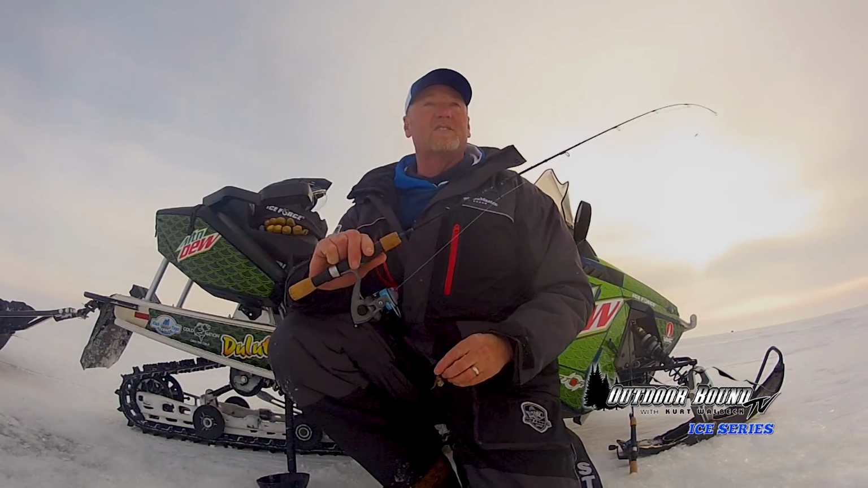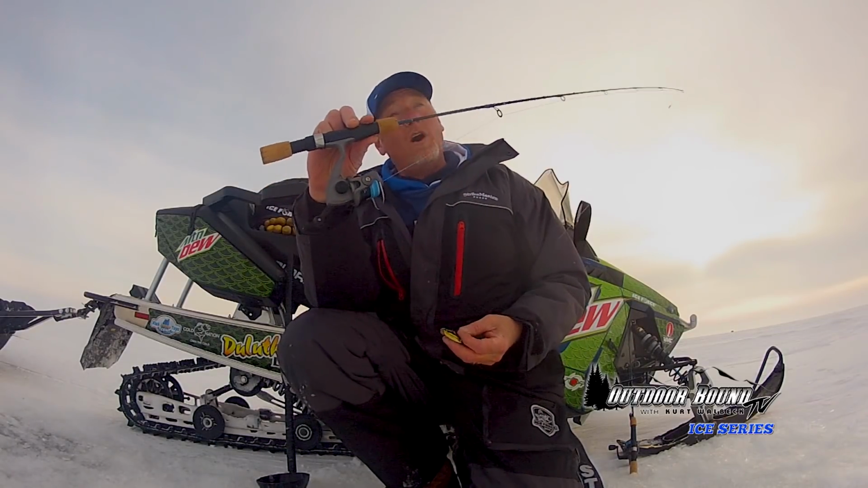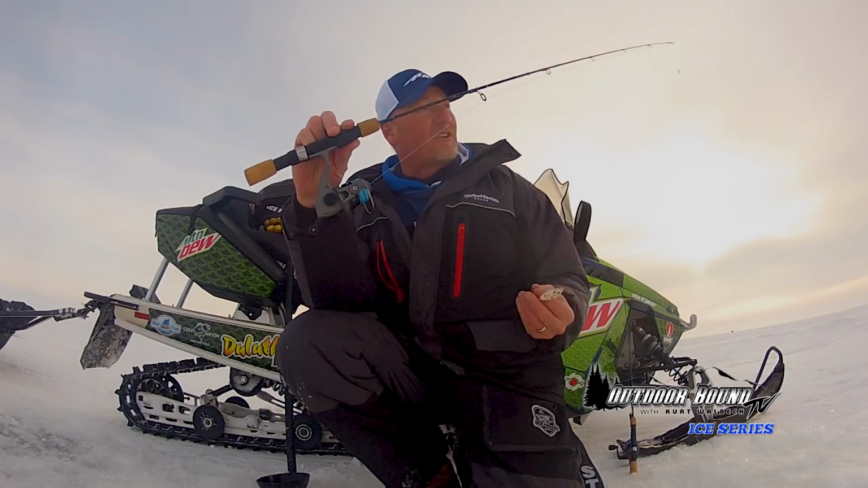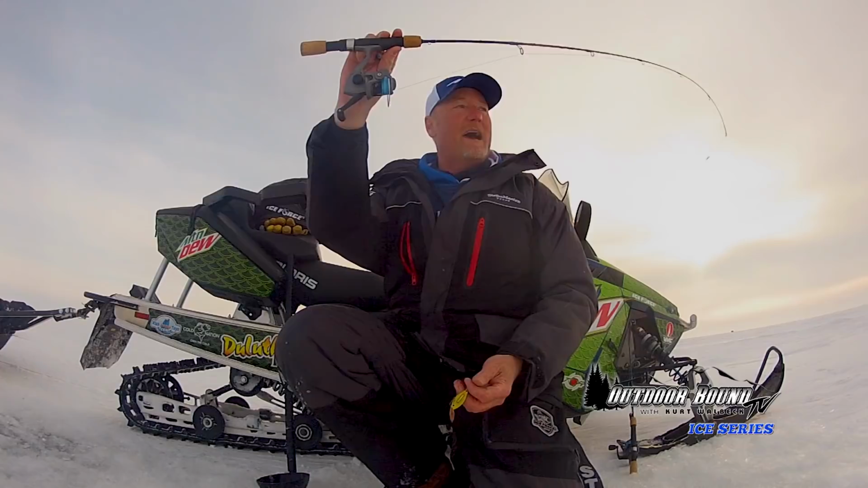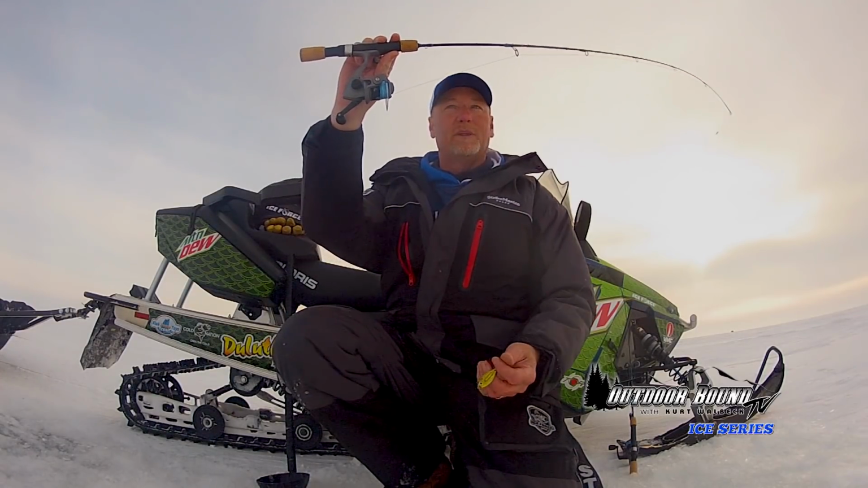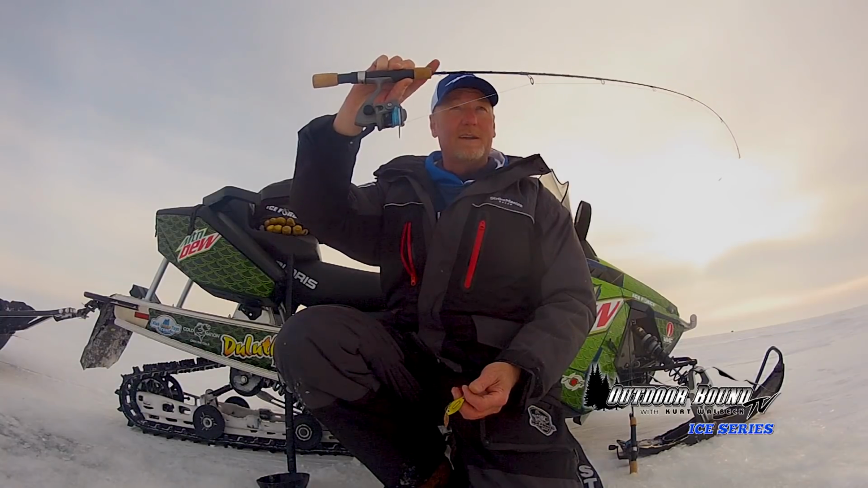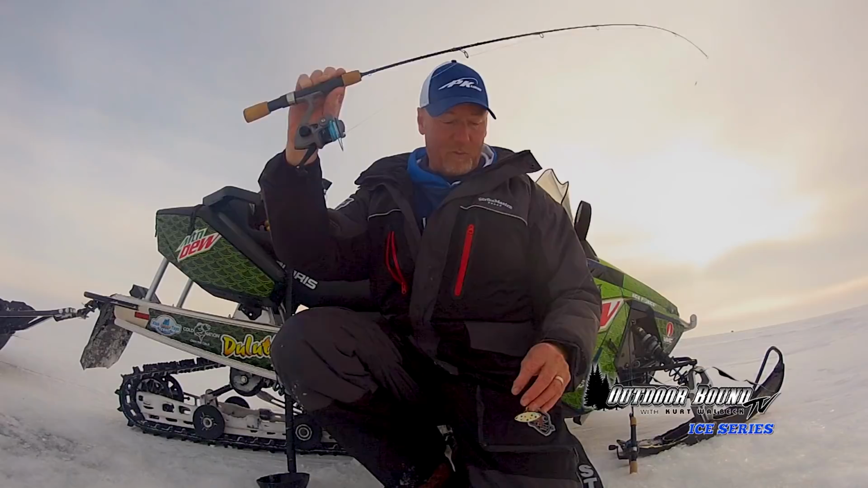So let me show you my setup here today. I'm using the new Outdoor Bound TV Signature Series walleye rod by Tooth Tamer Rods. It's a 36-inch rod. It's a carbon rod, and it's got a ton of backbone, but a real flexible tip. You can see the tip is real flexible, but the backbone of the rod, this part of the rod, barely moves. And that's really what you want for some of these big walleyes here in Lake Winnipeg.